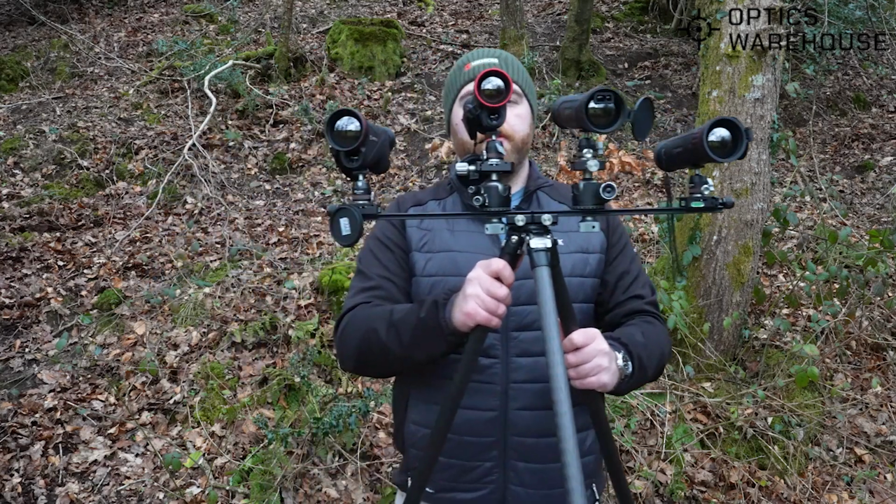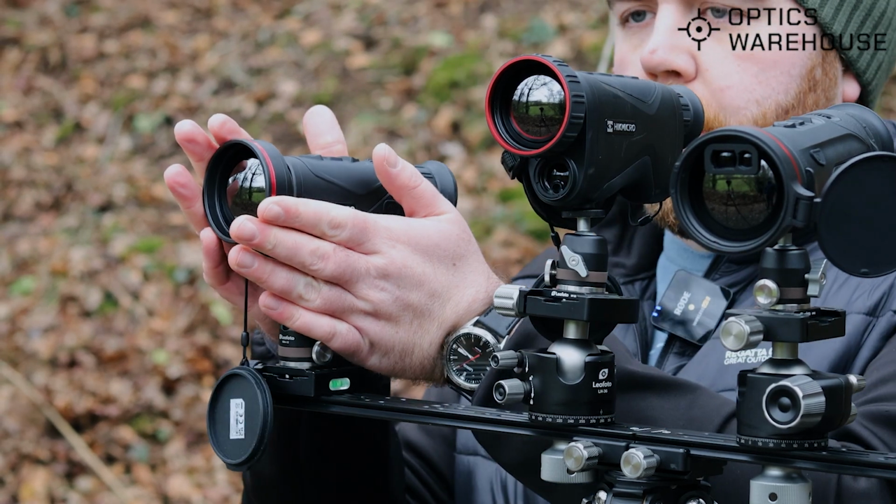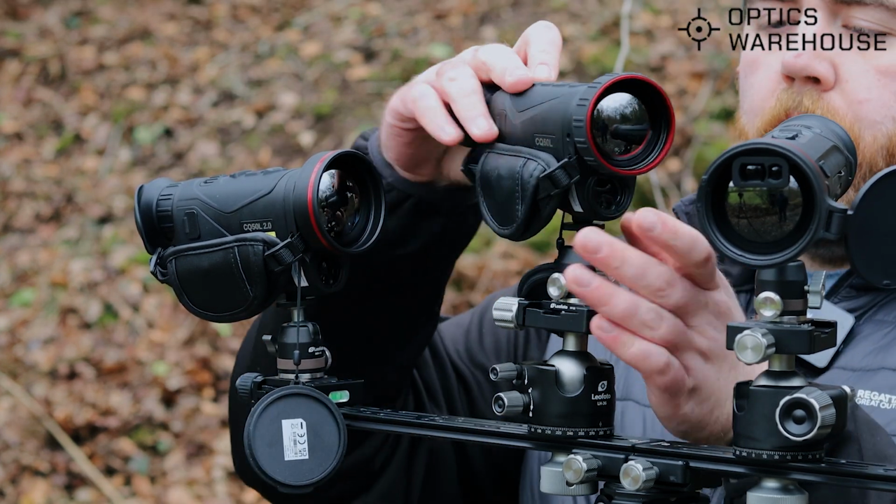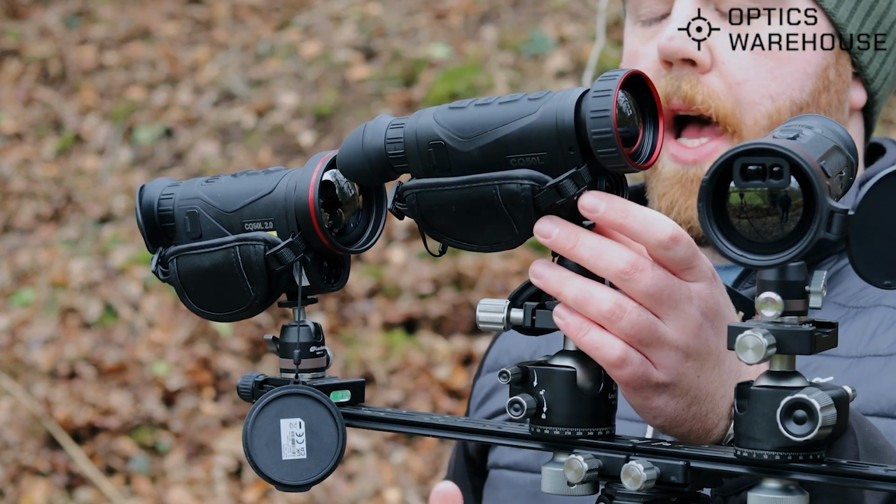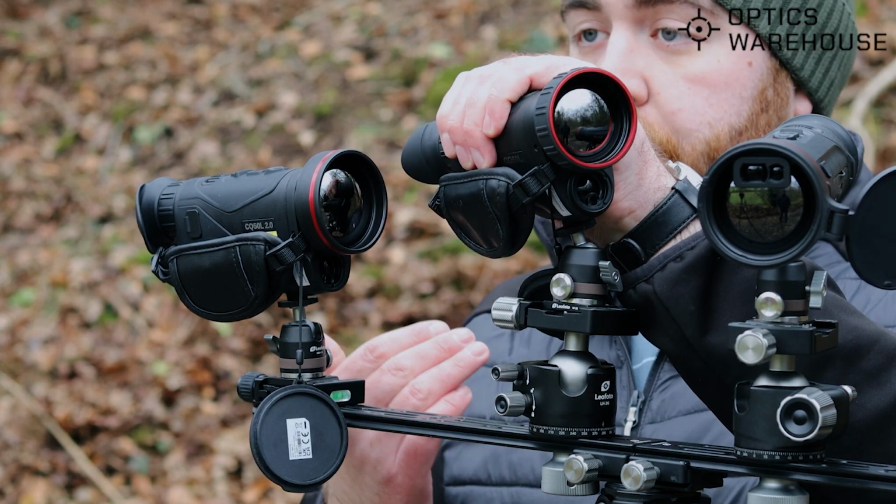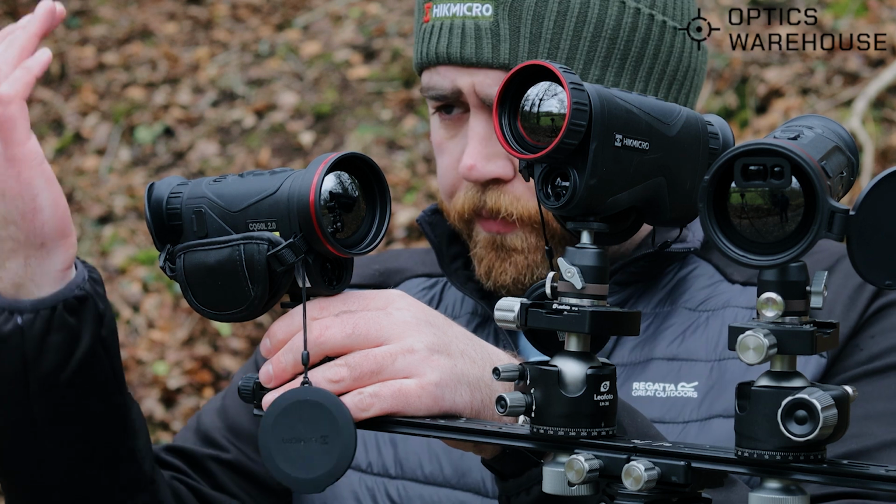Now I'm just going to move this over a little, make it a bit easier. So Condor Gen 1, much the same. The Falcon is sub 15 millikelvin, the Condor sub 20 millikelvin. The controls, again, focus up front, 4 buttons across the top. And again, in the field, anyone who's been using these things knows you have to look up and find out what you're pressing. Similar thing here though on the Gen 2.